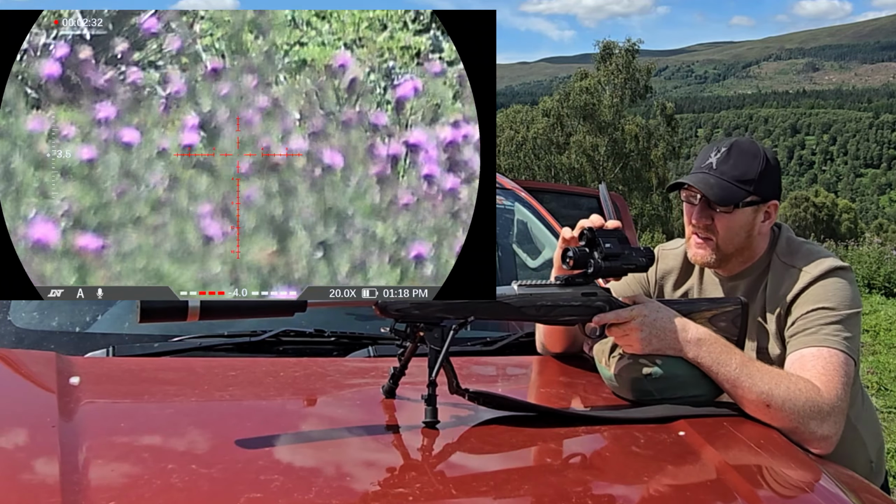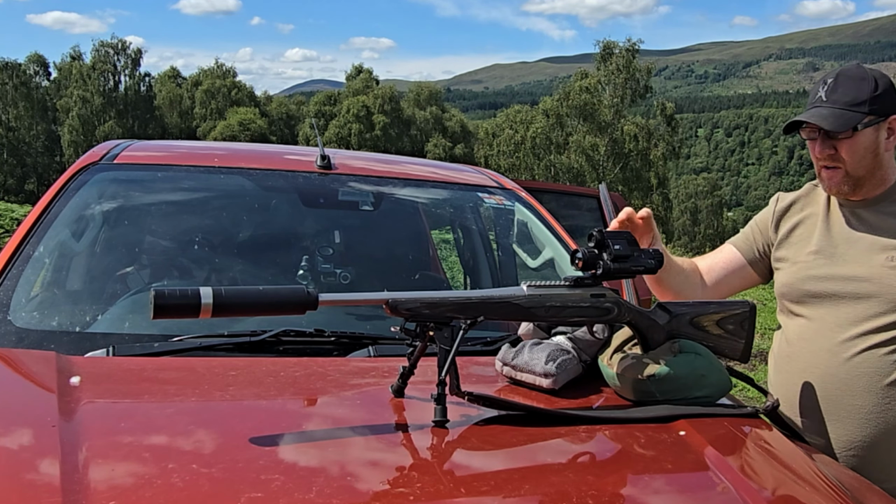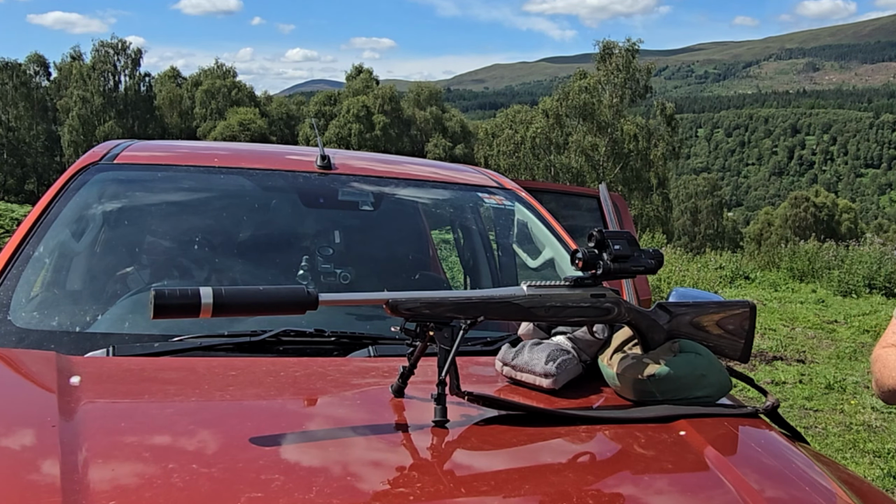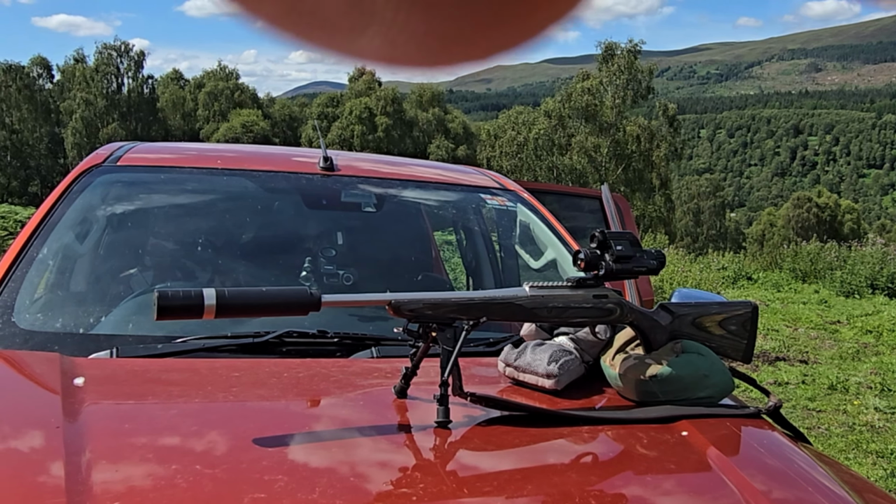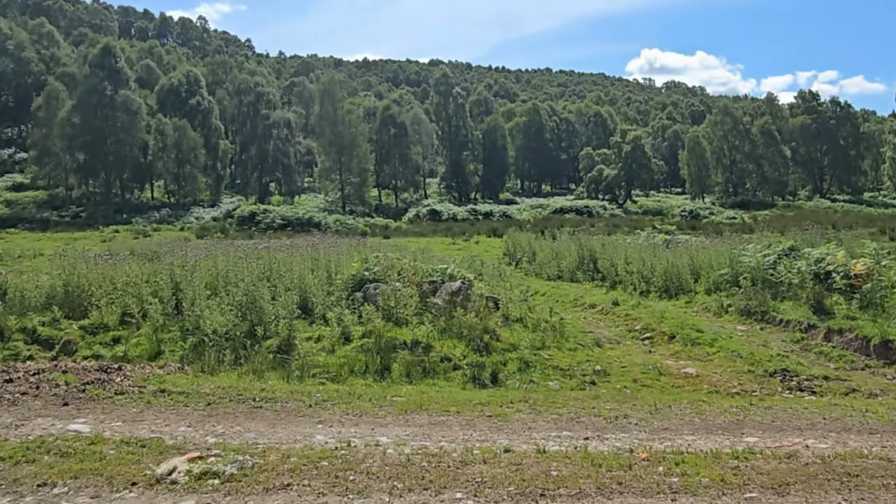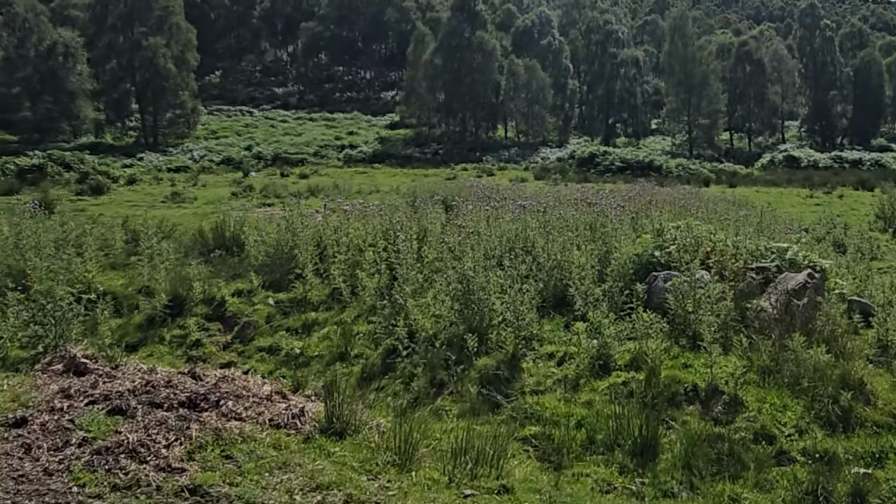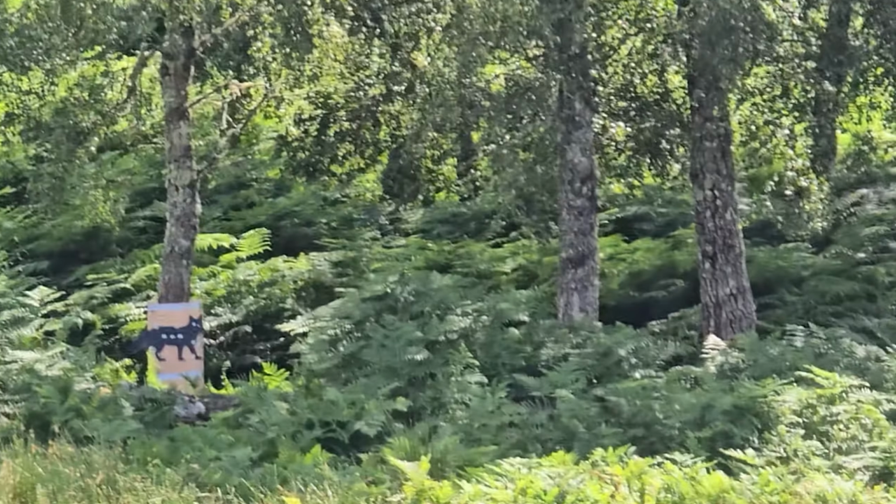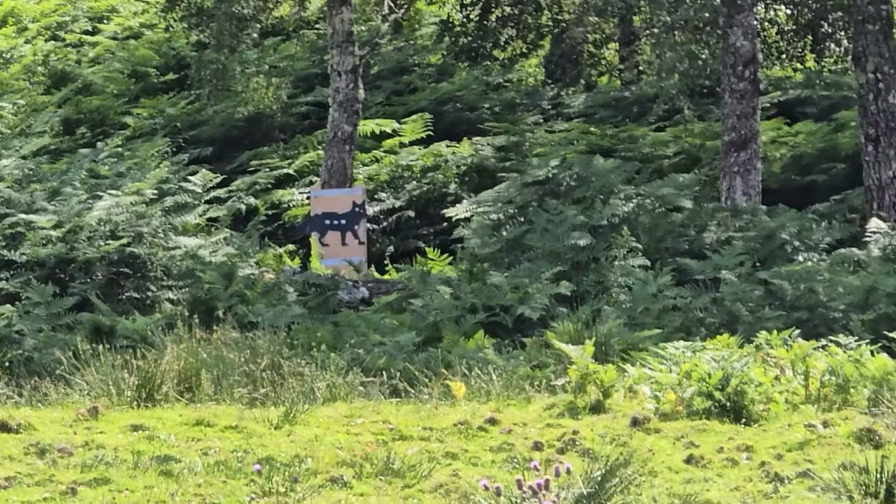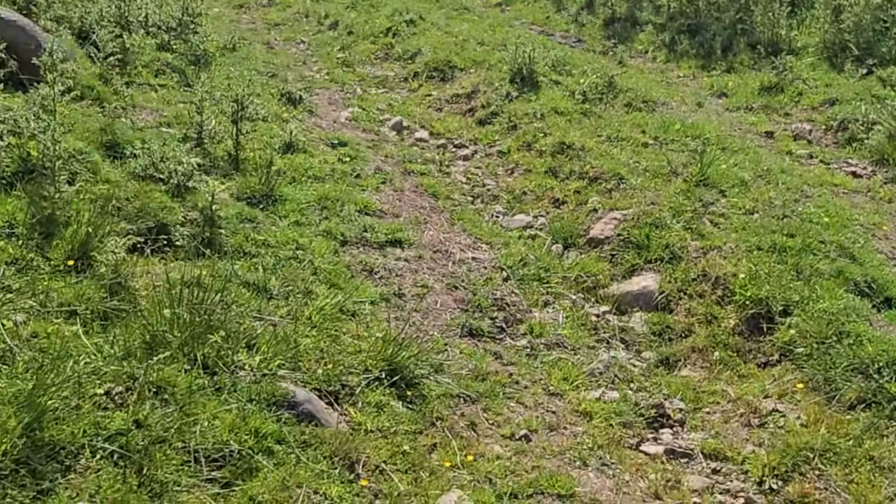Right, put you on standby to save the battery, and we'll go for a wander. Just take you with us. I'm not shy, and see where I was going. So there's my fox target in the tree there, up there. So 100 metres. Let's have a look.